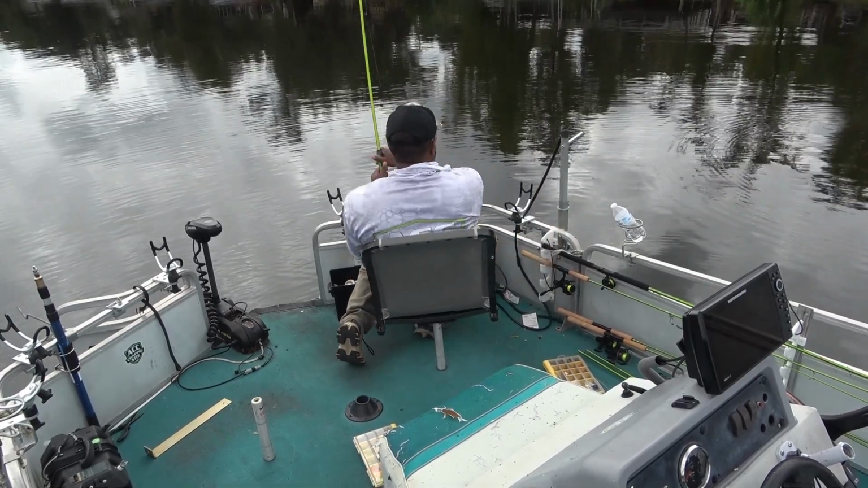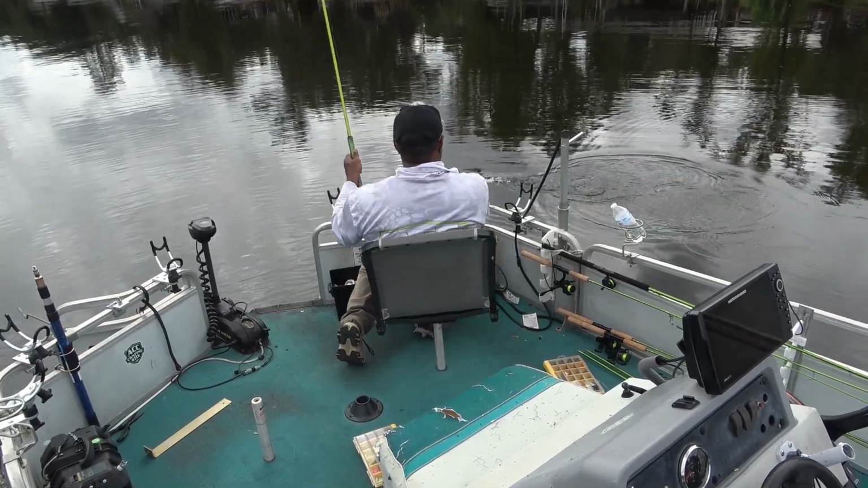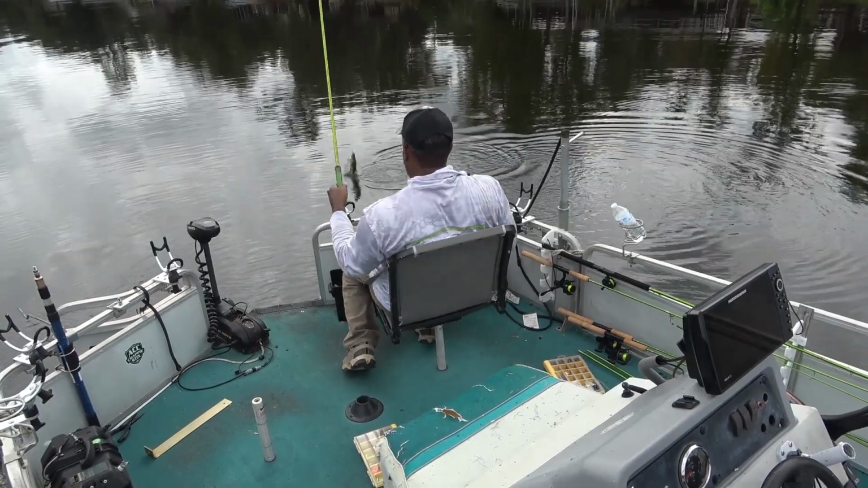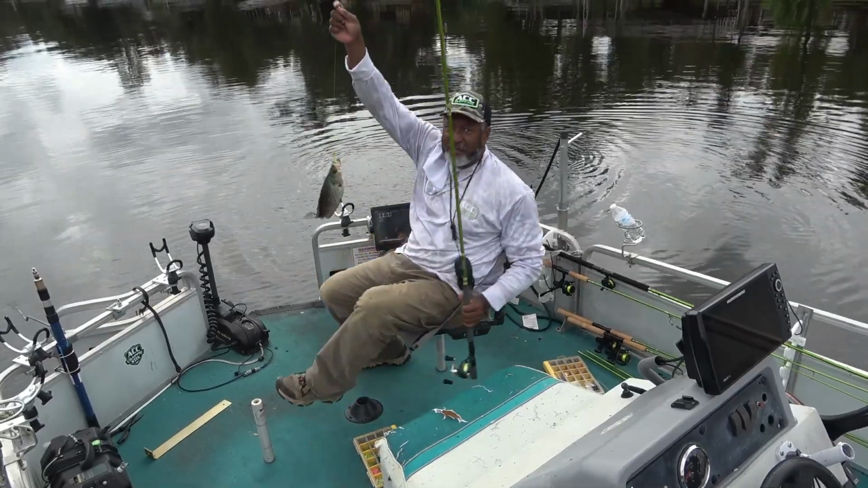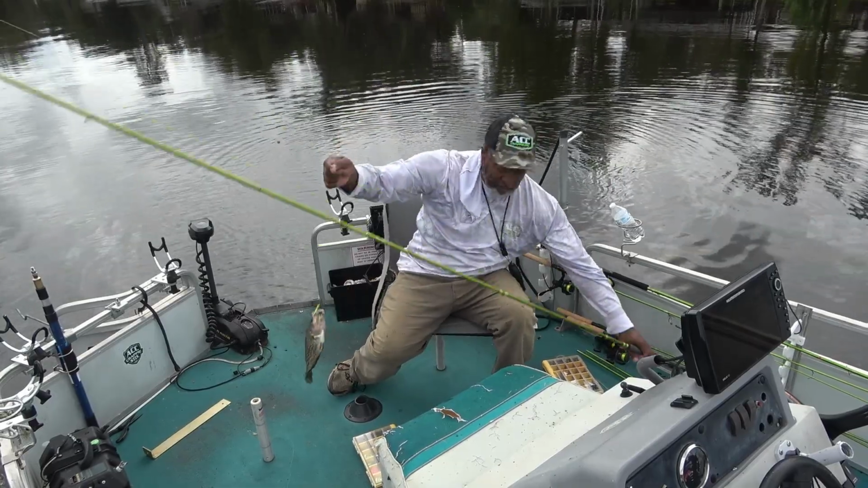Bingo. Got one. There's one of the little pretties. Guys, I don't know if I'm going to hang on and keep these fish or not, but for right now, I'm going to throw them in the live well.